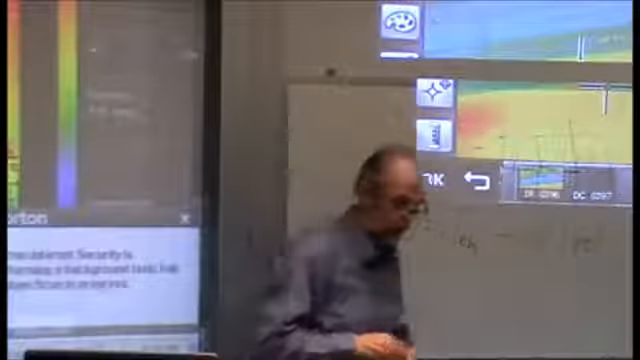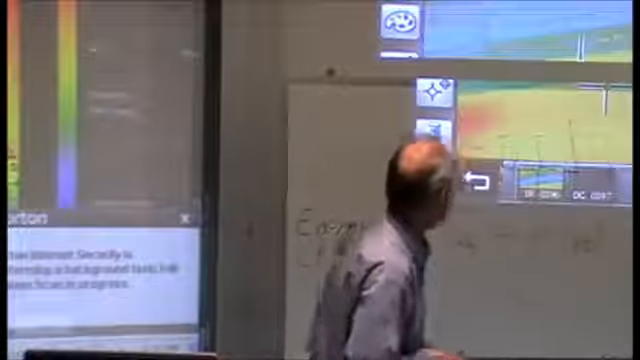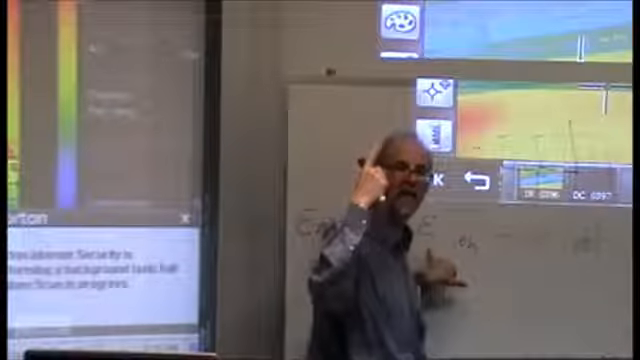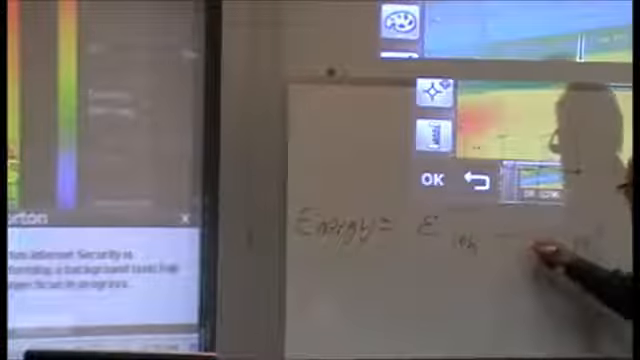Now, I've already said that the reflected plus the emissivity adds up to 1. It's either reflecting or it's emitting. Now that is true. So I can replace that with 1 minus the emissivity. And that is in fact what your cameras do. When you put the emissivity in, they have to know what the reflectance is, and that's what they do. They do that calculation. Okay. So that's the first bit.